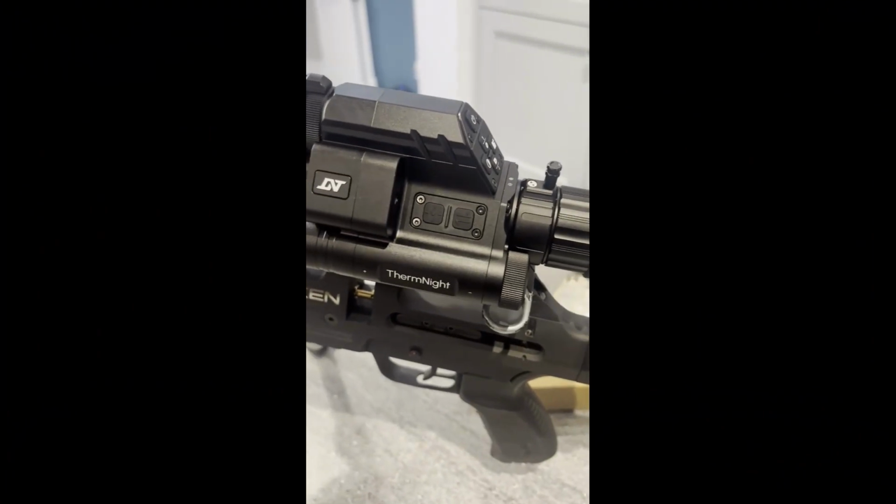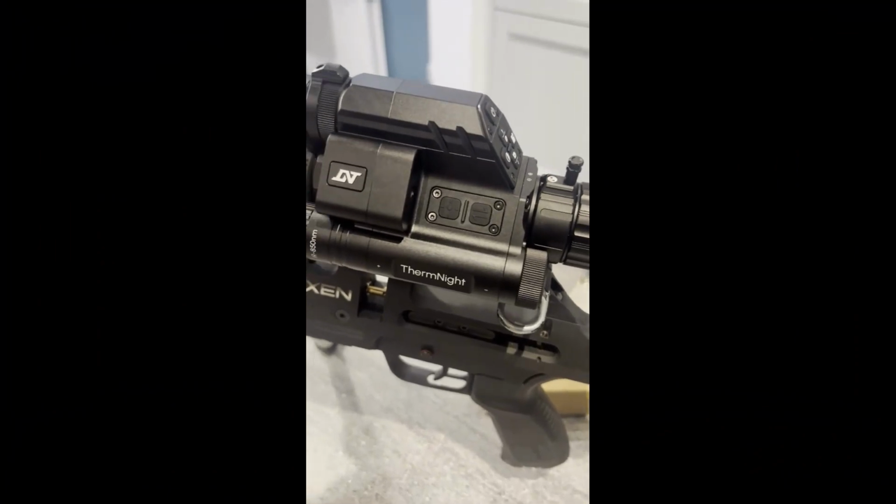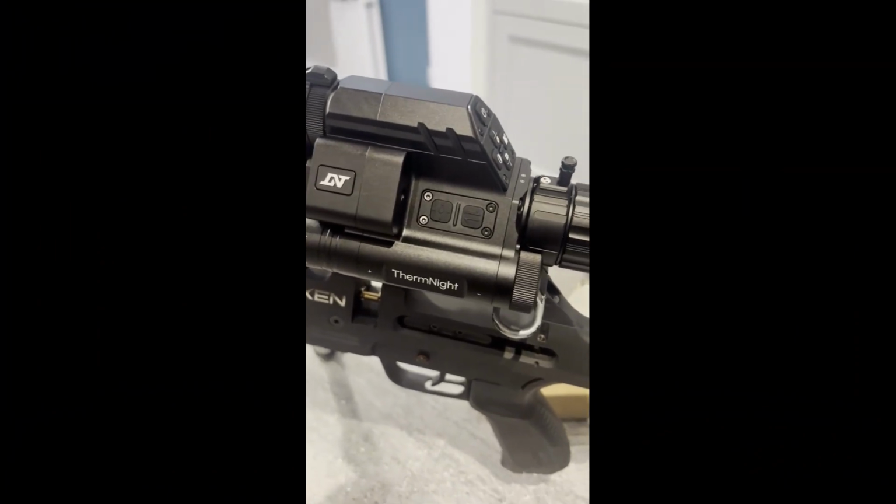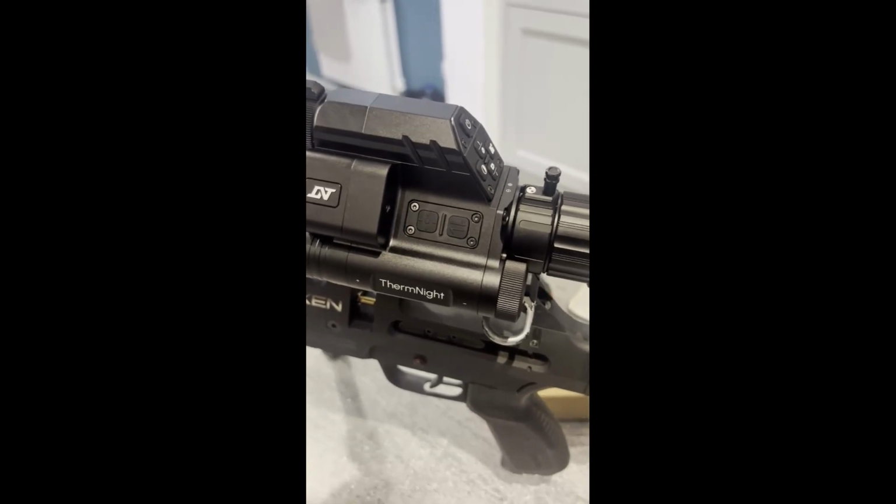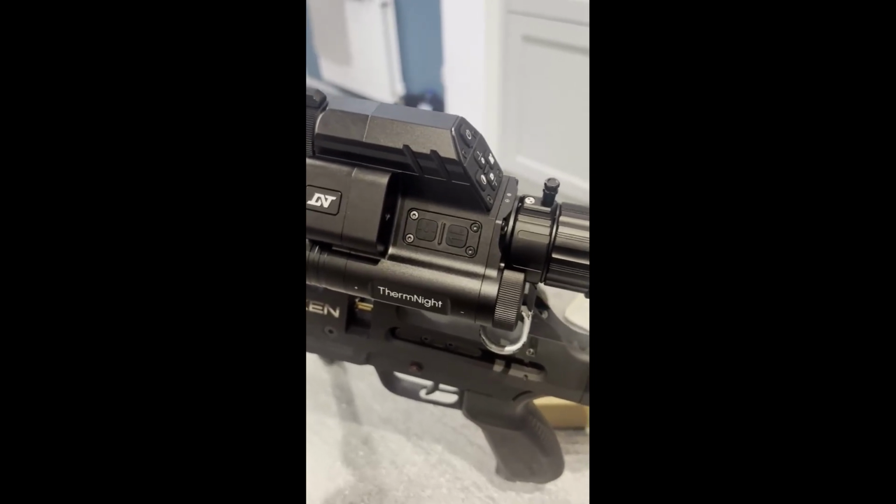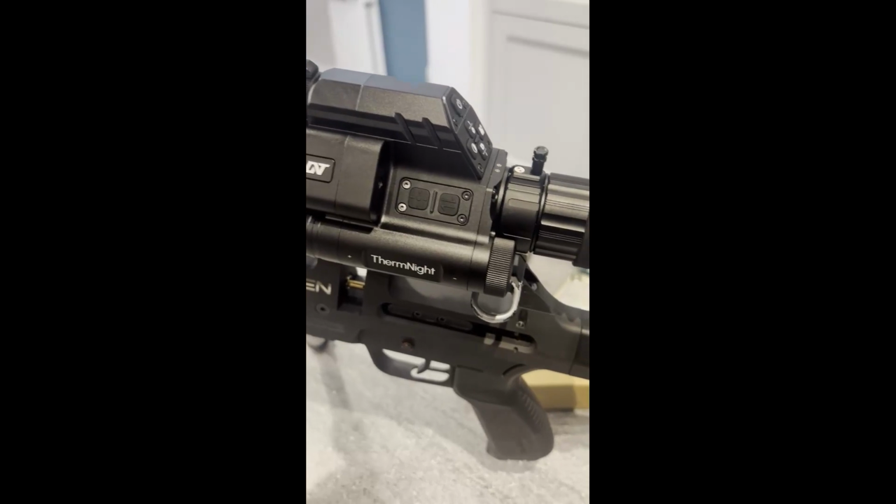So another difference with this ThermNight, the 335R, is the original one, the 225, took the 18650 flat top batteries.